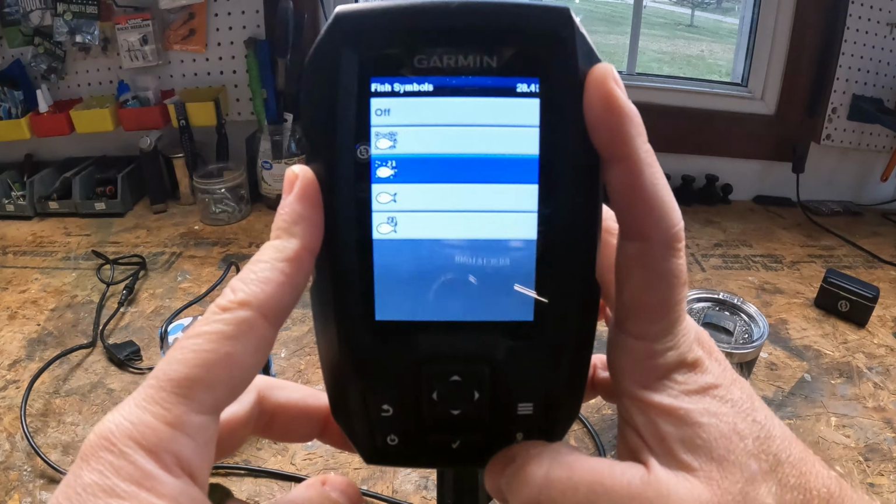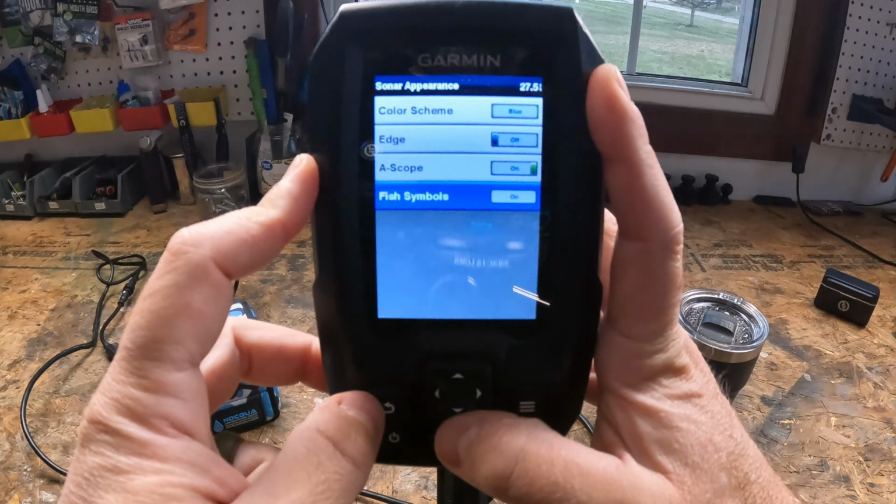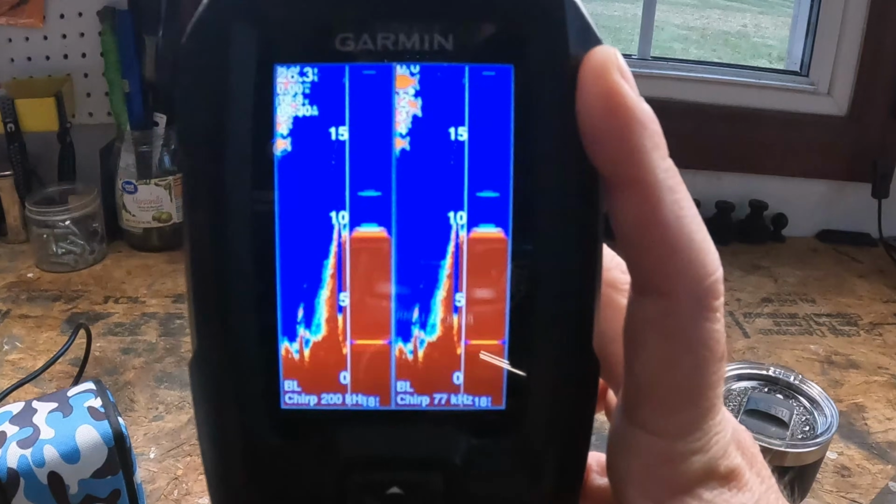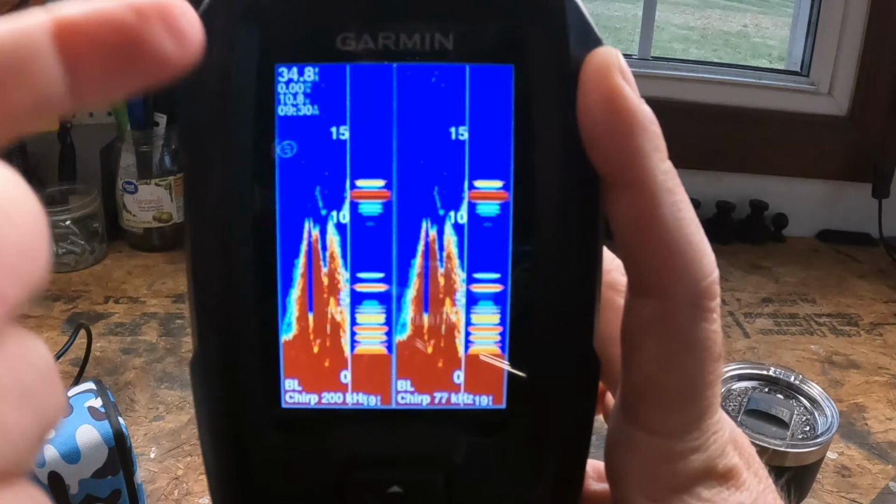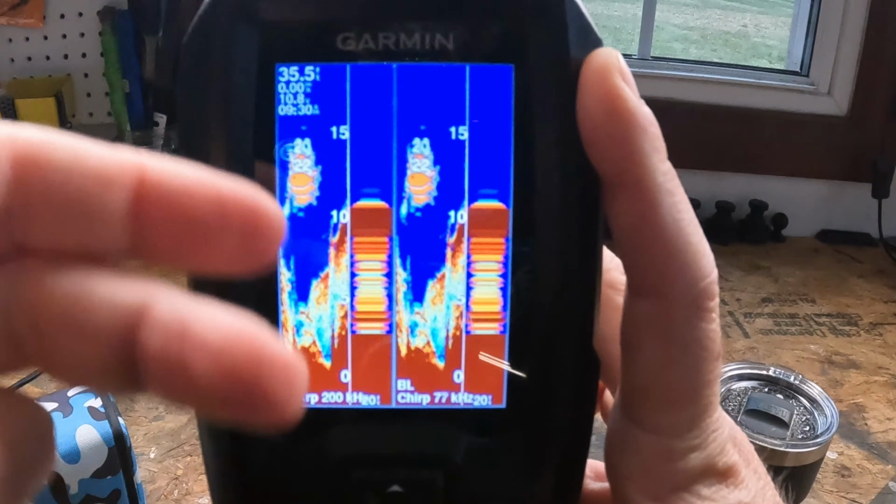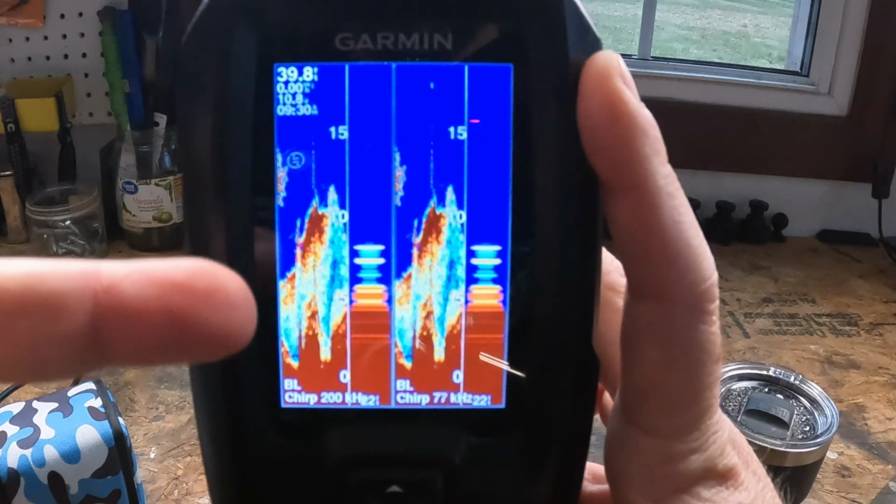So since that one's the most comprehensive, let's go ahead and check that one and head back here and see what it looks like. And there it is. Boom. So if you notice, there's going to be larger fish symbols, there's going to be medium size and small ones, and it's going to show you the depth. It's going to show you also the sonar behind it.